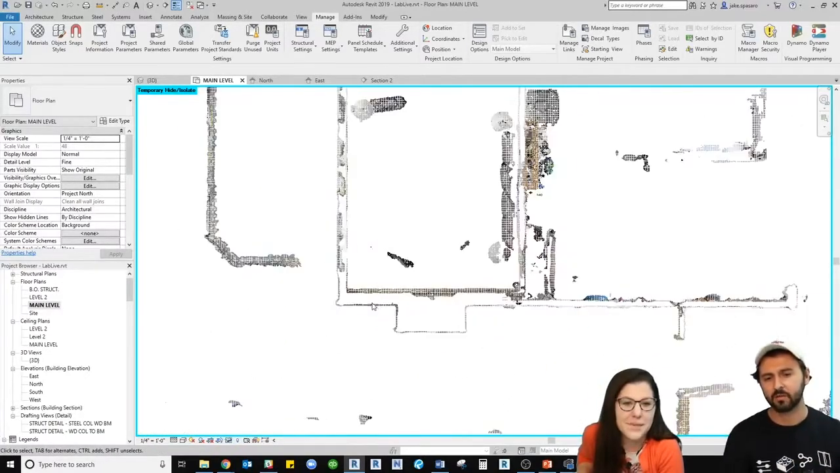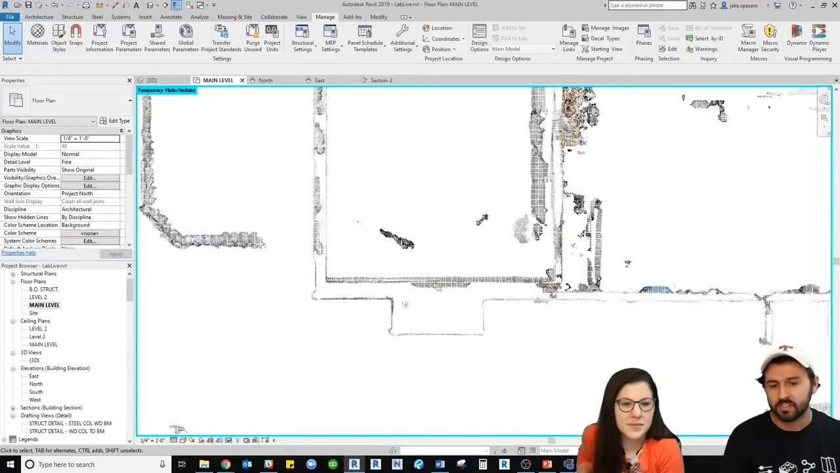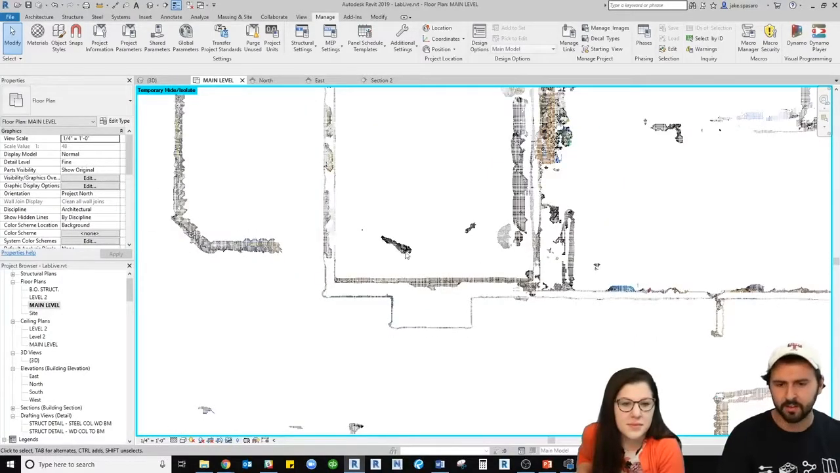One thing that I thought was really interesting, so this right here is a fireplace, and you can see that we've got this brick, and you're like, what's going on there?